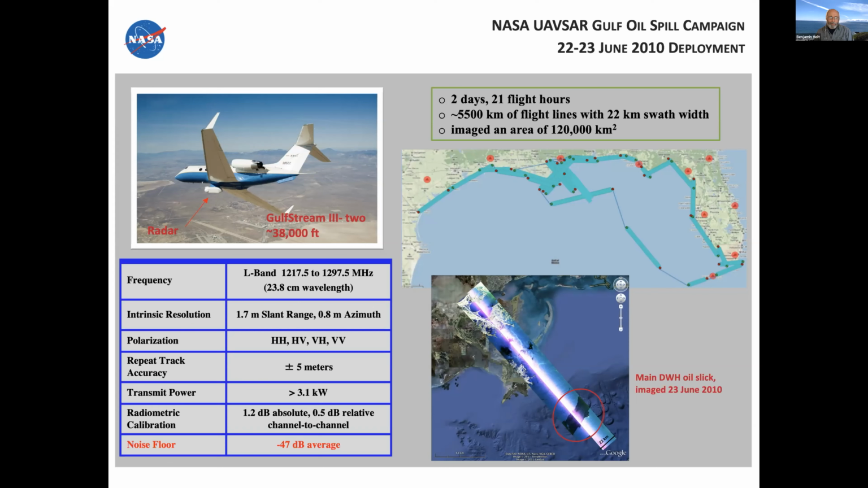It's designed primarily for interferometric SAR, which is basically used over land to look at deformation from earthquakes, the best example. It has quite good radiometric calibration. And one thing I want to point out is it has a very low noise floor, which is very important for looking at dark radar signatures such as oil.